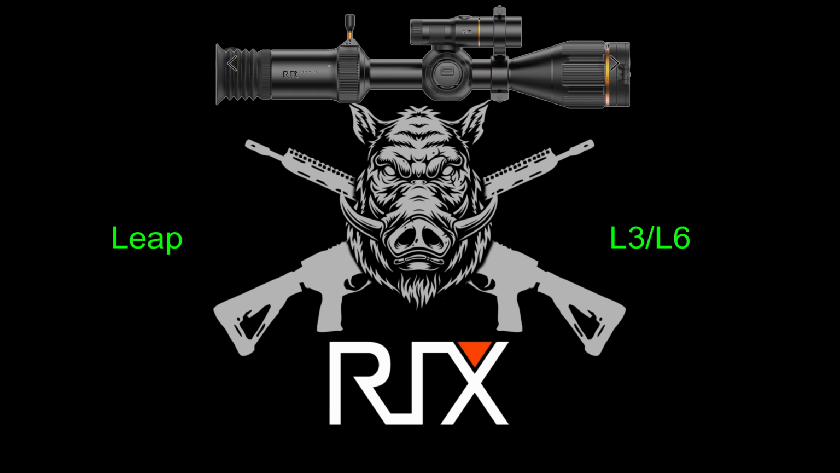Now, if you are on a budget and want to make longer distance shots, then the L3 is the way to go because you have the benefit of both the optical zoom and the digital zoom both to really extend the range of the scope. However, I would spend the extra money and go ahead and get the L6, which I have done. Both of these Leap scopes can be outfitted with the laser rangefinder that is optional, and in my experience, the laser rangefinder works very well.